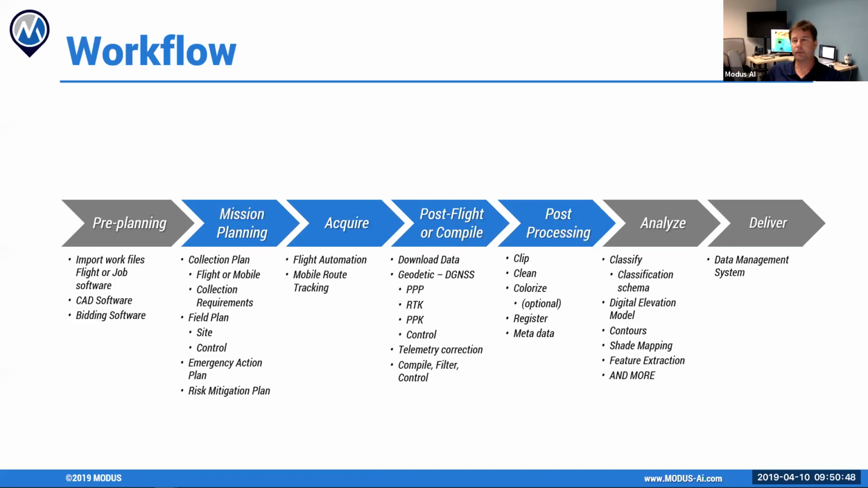I mean, just slapping down a few control points doesn't work. You need to really start to use either ASPRS or USGS standards to set your controls into place so that you can validate your data. And then you have your emergency accident plan and risk mitigation plans and all the things that you would need if you're a professional drone operator that's going to work in a high risk environment.